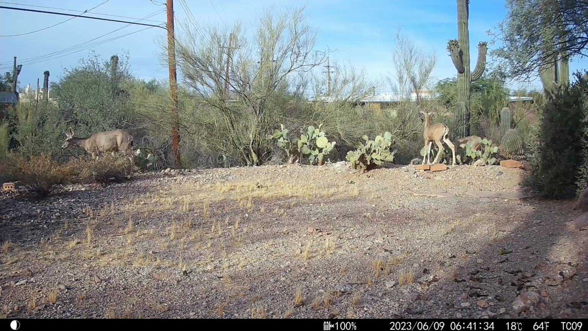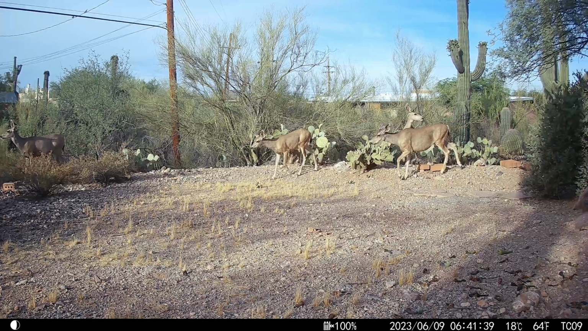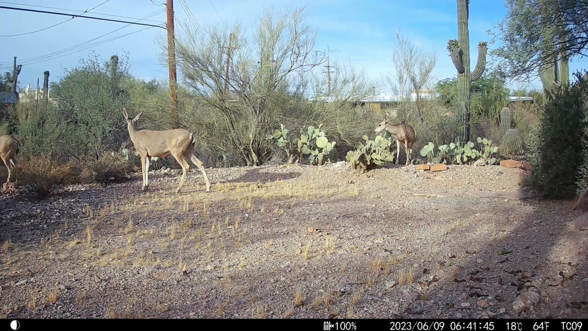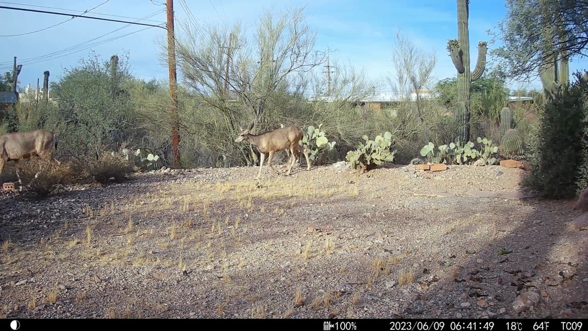There's really a surprising number of deer in this suburban neighborhood. They're pretty big. I've seen them running right down the middle of a street. And if you go into the larger arroyo that runs through the whole neighborhood, you can generally see at least one or two members of this herd.